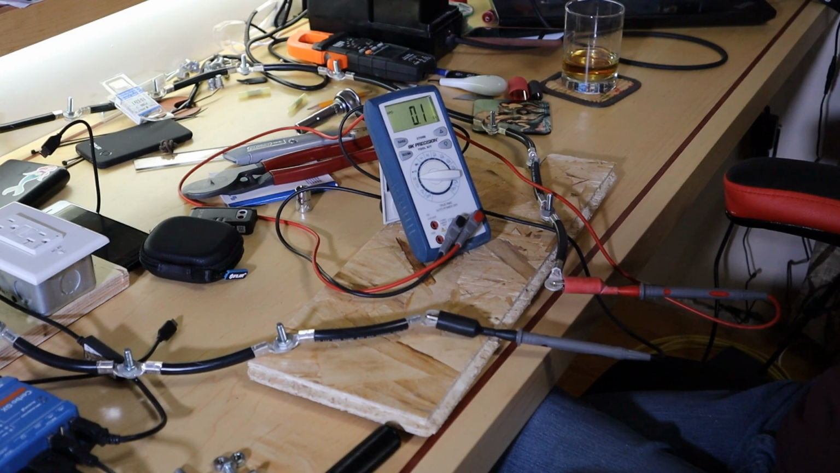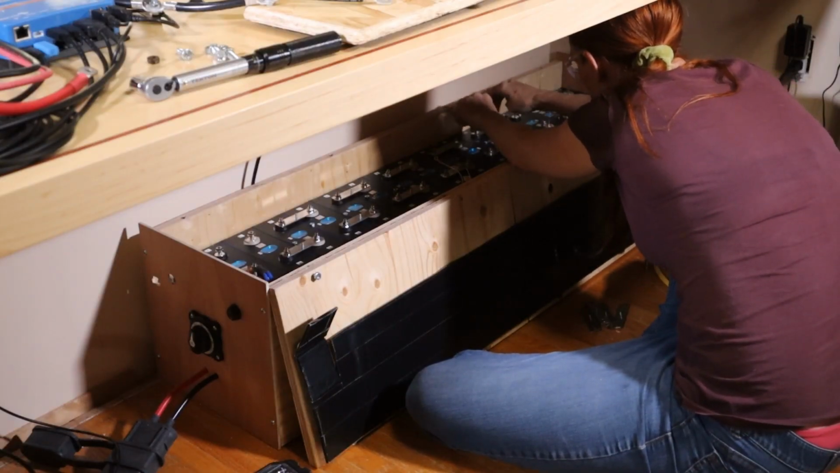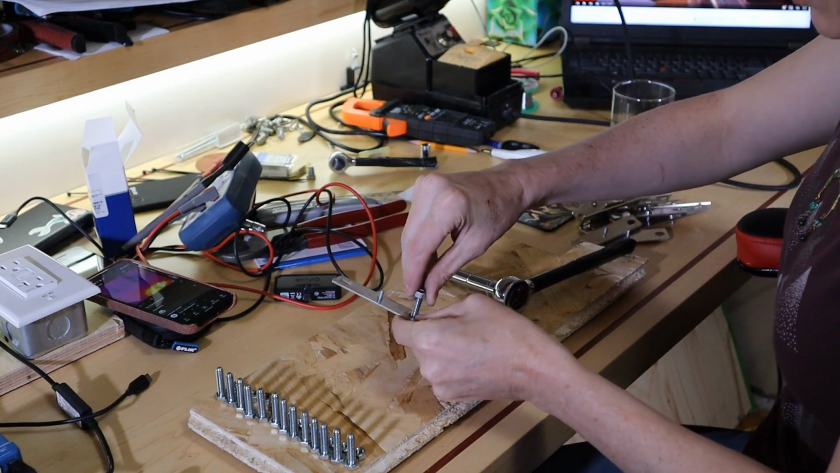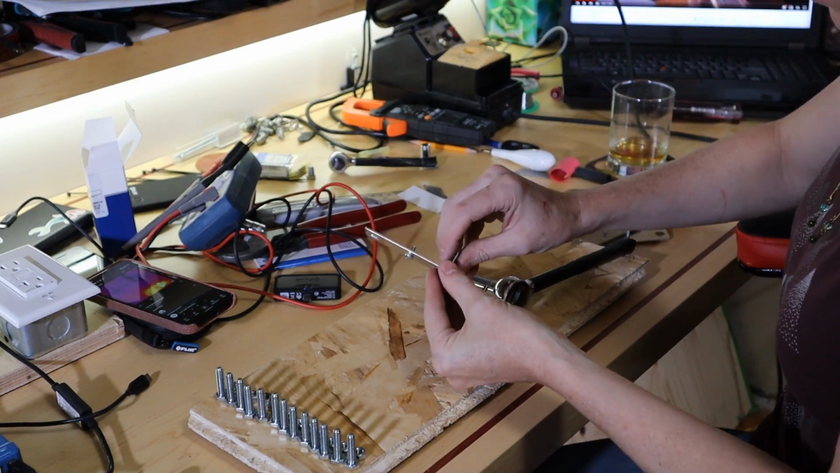It seems to be settling in at 0.1 ohm. Now, I get to rip apart my battery. Oh joy, oh bliss. All right, the flexible bus bar has been taken apart. Now it's time to assemble the rigid bus bar.